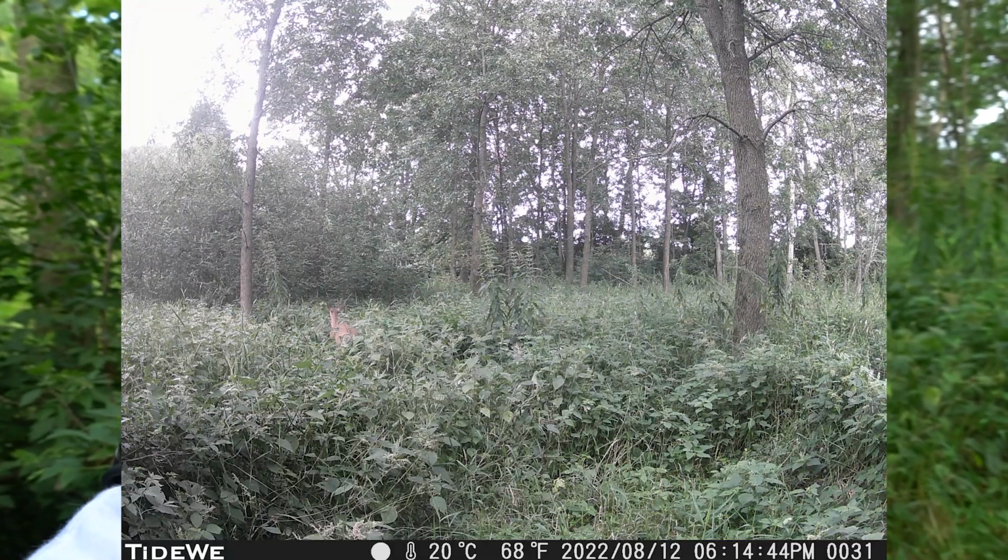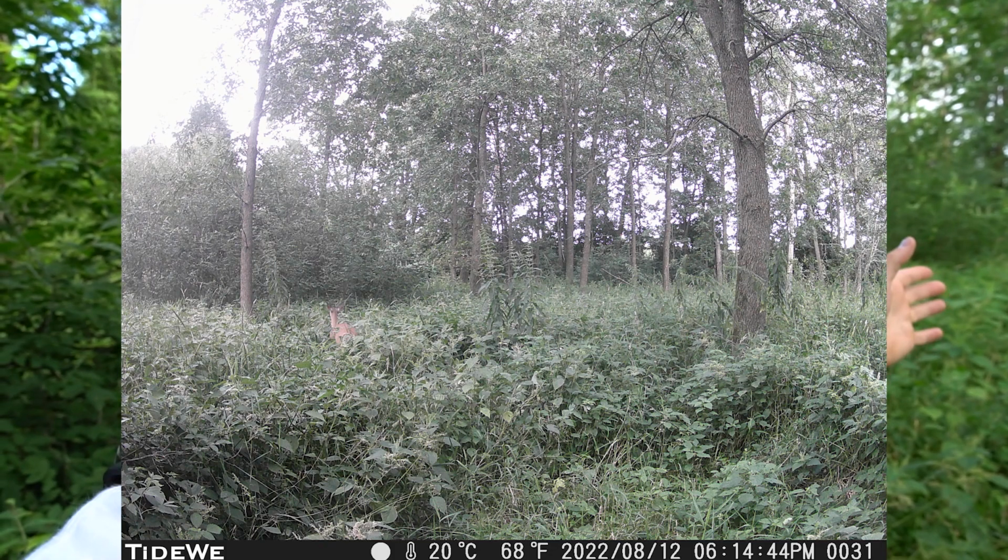Unfortunately, we only seen him once. I went through all the pictures on there to see if I could find him again, and I could only see him that one time. The only other deer pictures we got were a couple of does walking through here, but there is some deer movement back here. There's also that big buck. So I'm assuming what's happening is those bucks are coming back here.